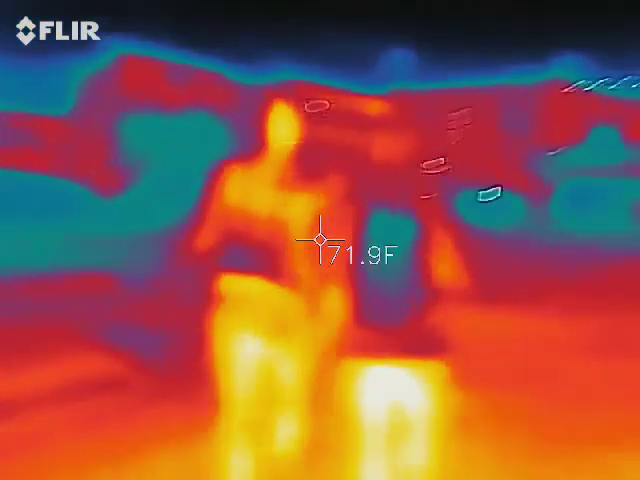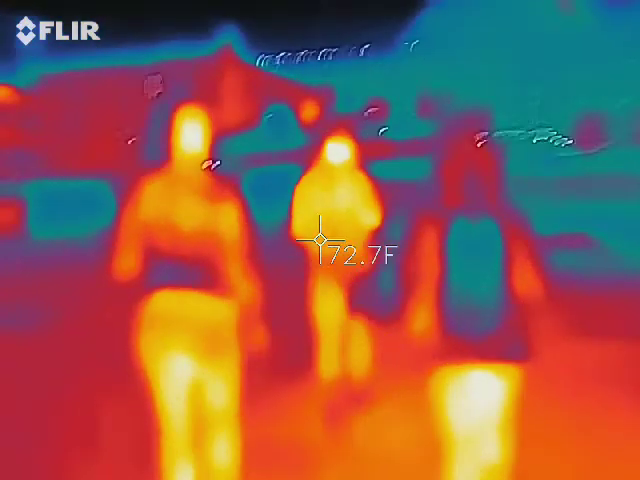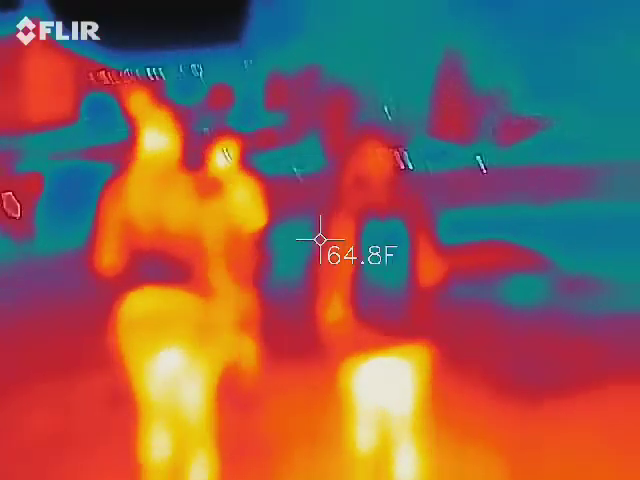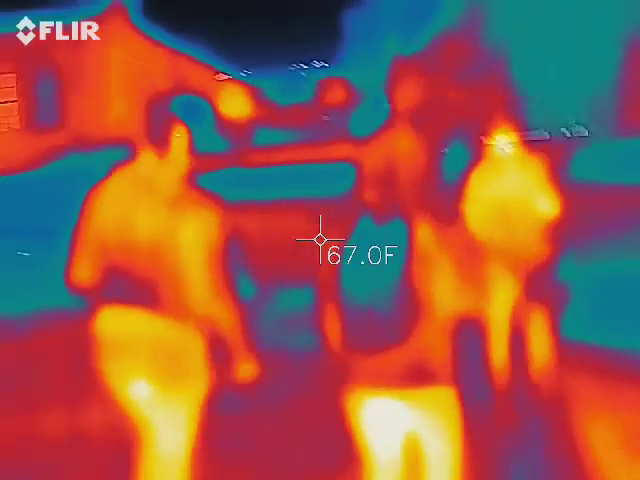I don't know if I saw something earlier, but it looked like there was something blue following them. Then it might have been her backpack. I don't know, but it looked like it. Well, was it black or was it blue? It was bluish. But he said it could be either, so I don't know.